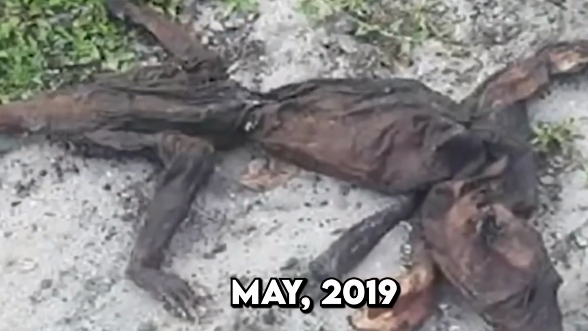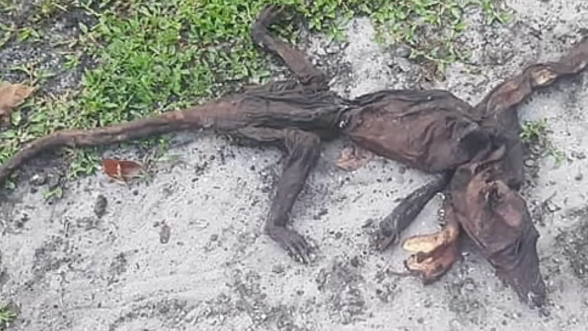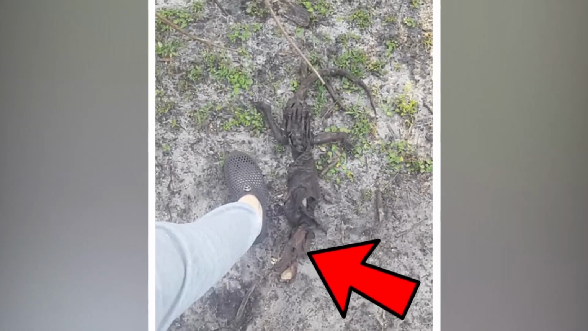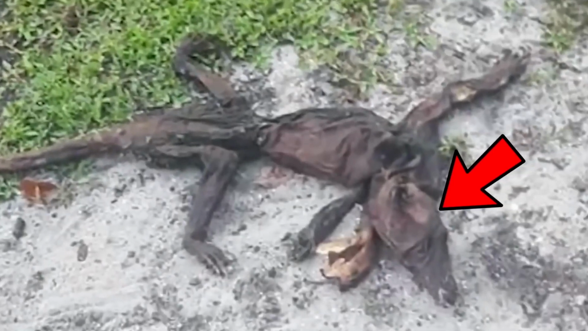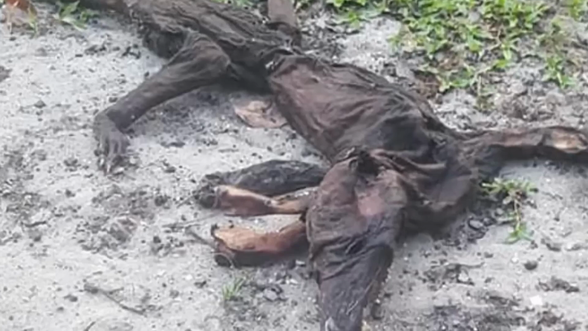In May 2019, a woman found a weird body laying in her yard in Florida. She immediately called the authorities to come and see what it was, and needless to say, they were all just as perplexed as she was. According to some, it was a big lizard. But what exactly caused the big lizard to dry up like that? Not even the bones were there.